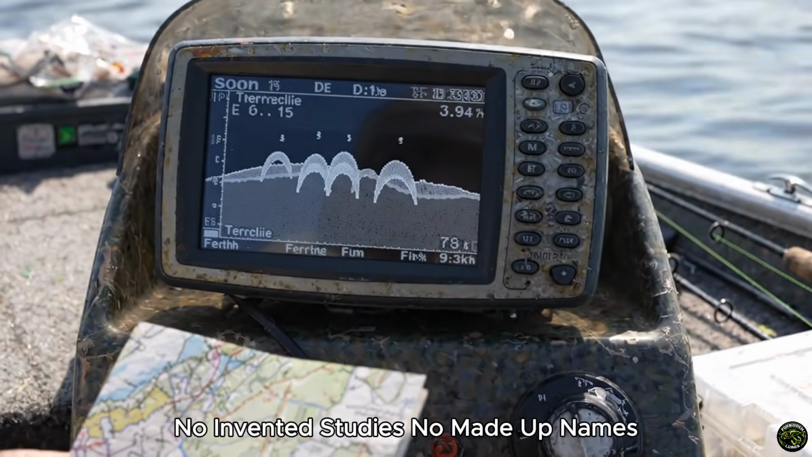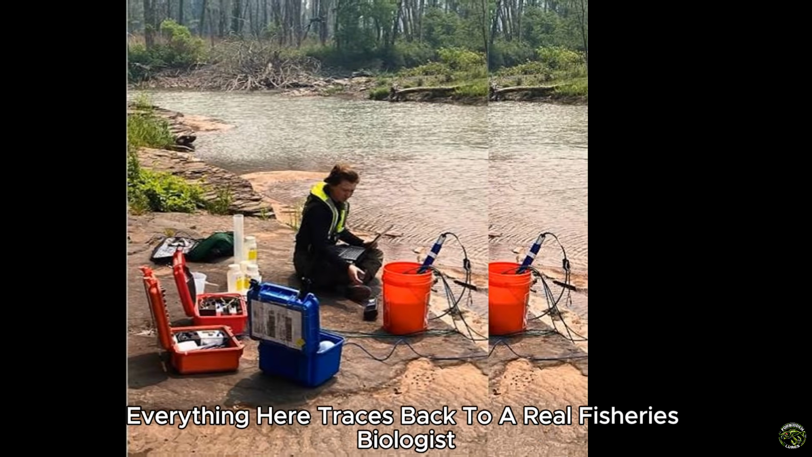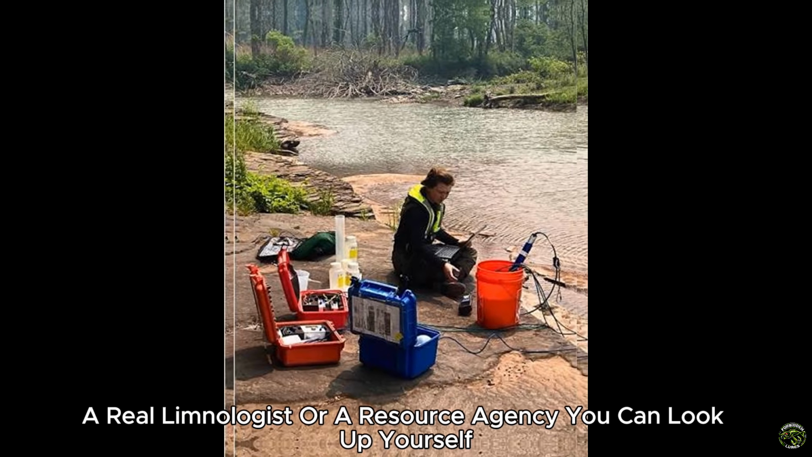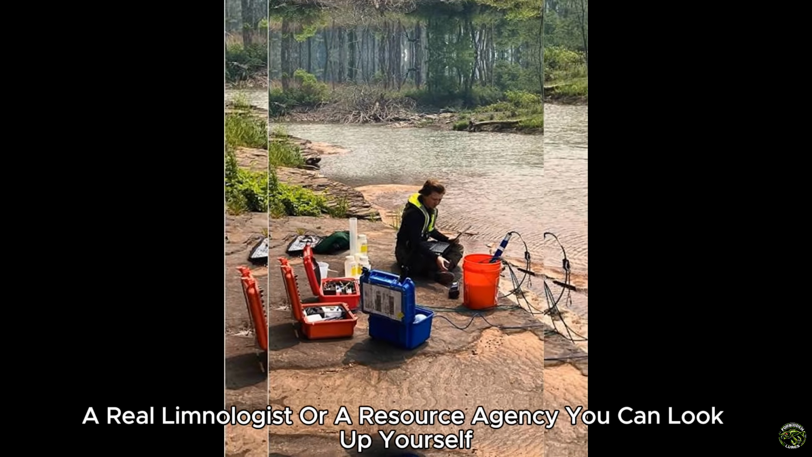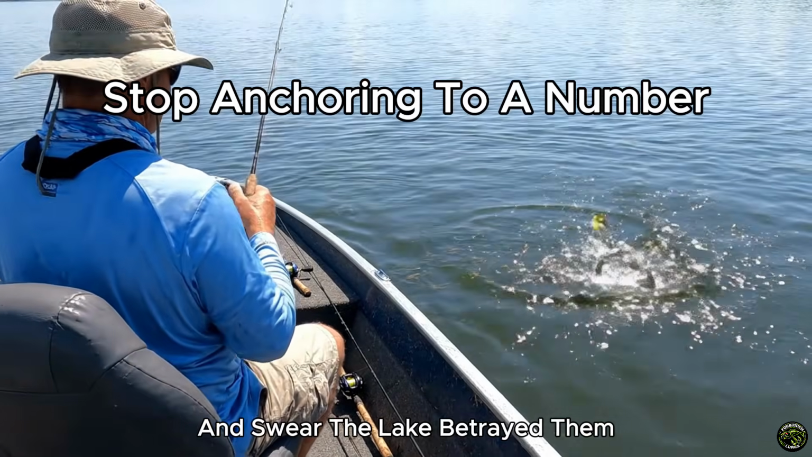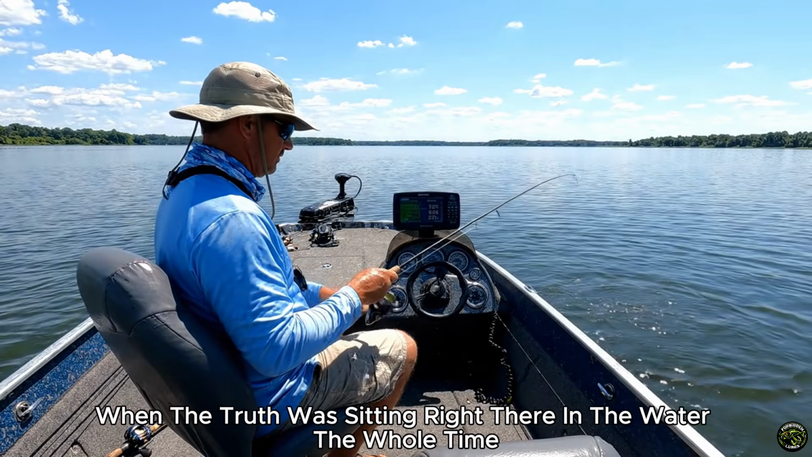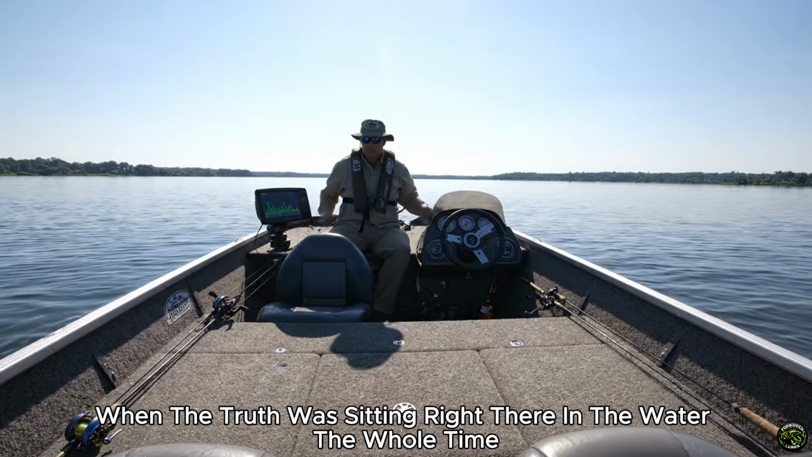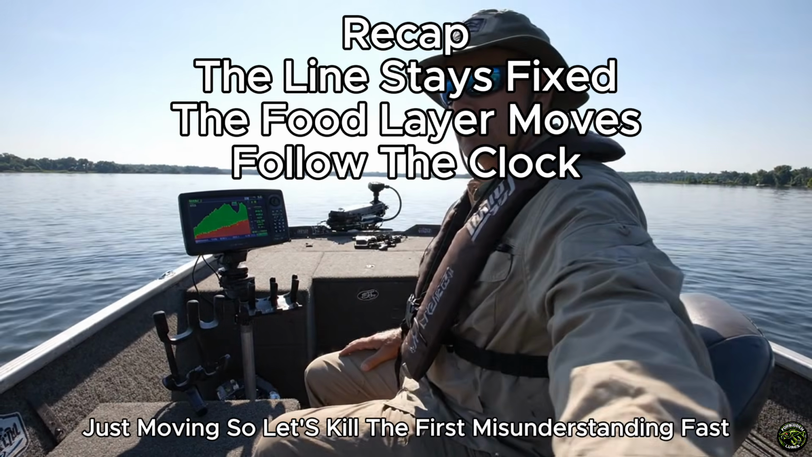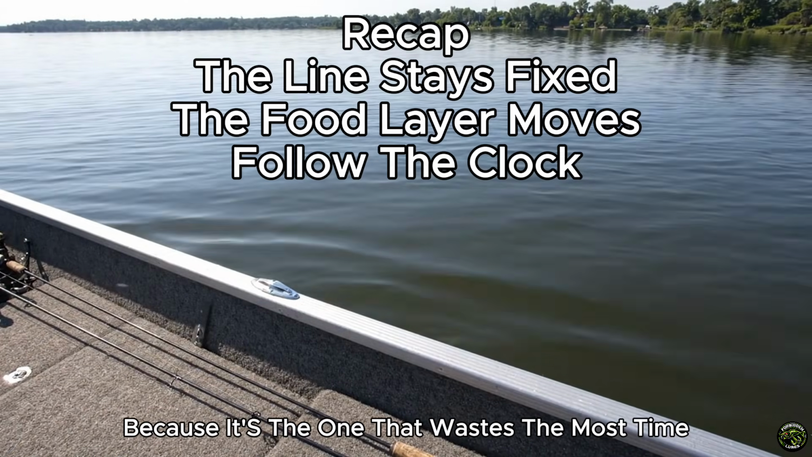No invented studies, no made-up names. Everything here traces back to a real fisheries biologist, a real limnologist, or a resource agency you can look up yourself. I've watched anglers anchor on a depth number for years and swear the lake betrayed them, when the truth was sitting right there in the water the whole time, just moving.